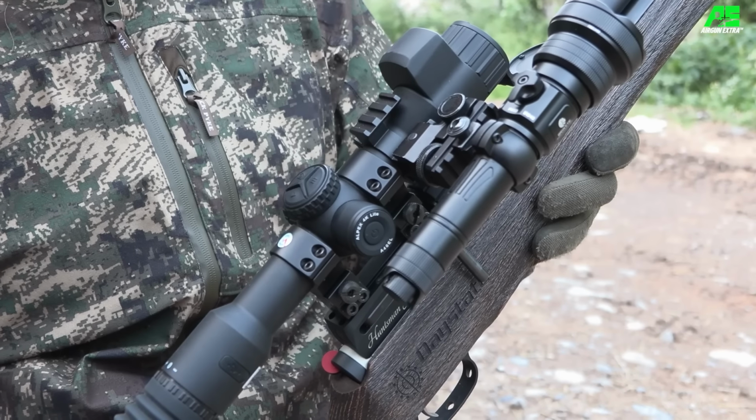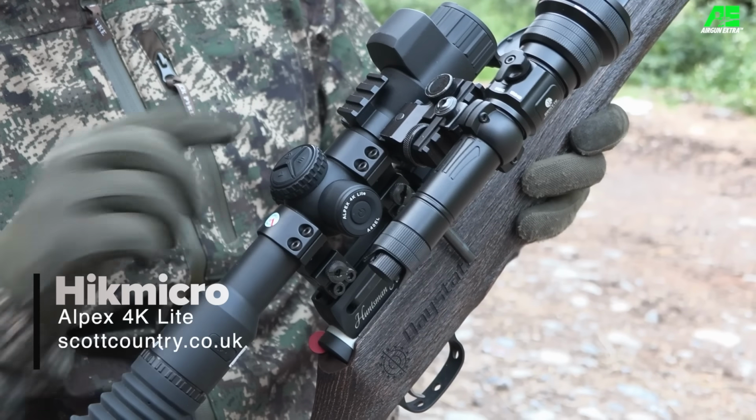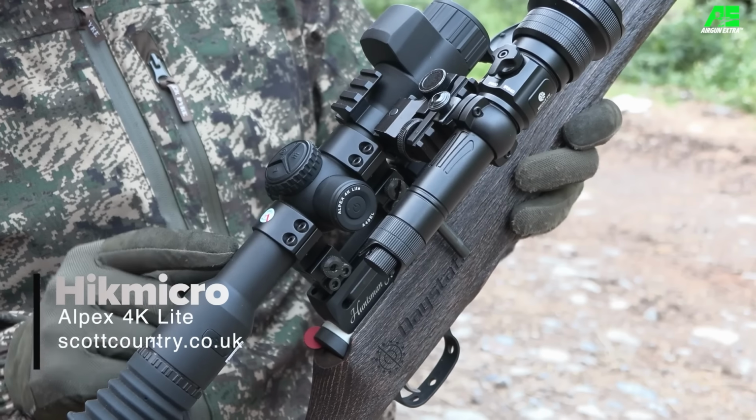So I've already mentioned the Hikmicro Alpex 4K Lite digital day and night scope. It is absolutely packed with features. It's got a laser rangefinder and a ballistic calculator. Now, I want to make it more about the shooting than the kit in this video, but if you do want to find out more about this scope's features, have a look at the Scott Country website.